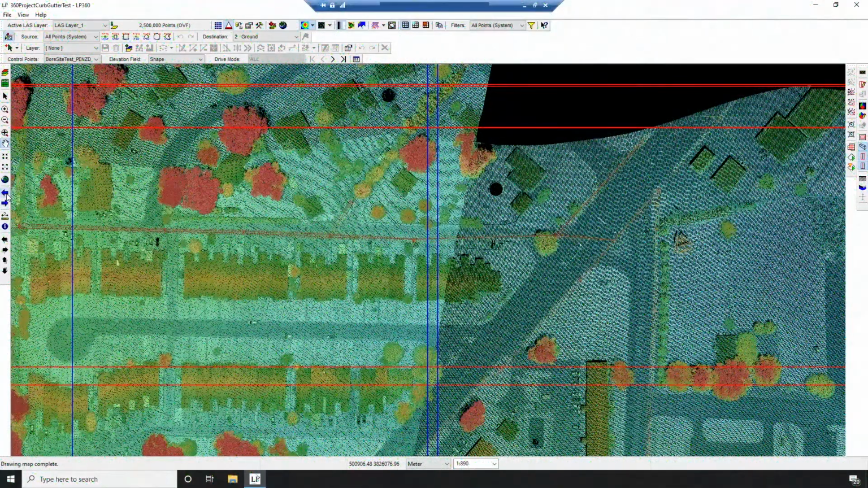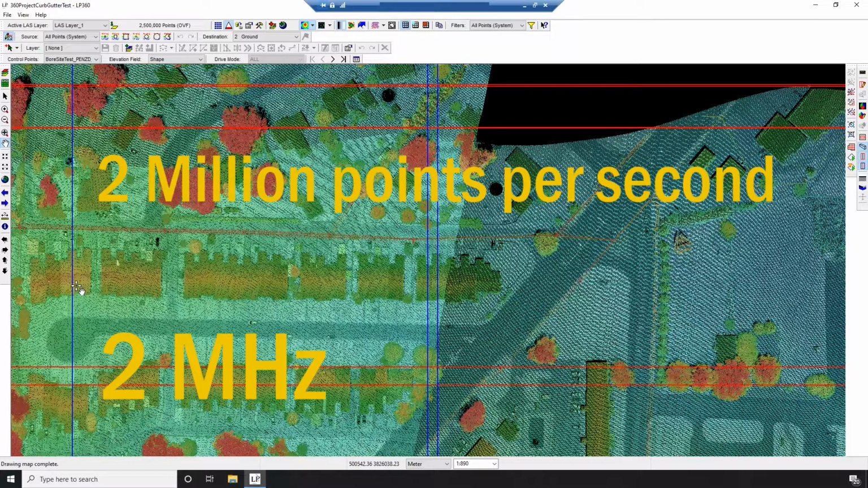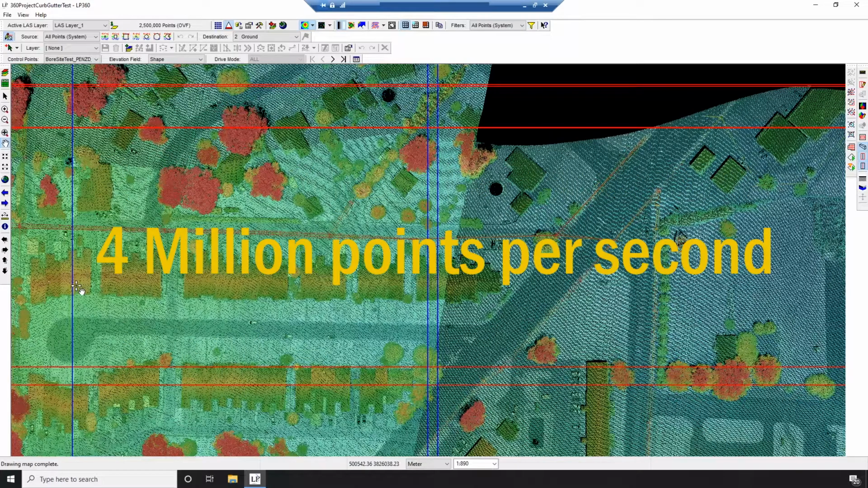Now let's look at this particular data set. This was flown, I believe, at 60 points per meter. And again, with our T2000 sensors together in the G2 sled, each sensor is a 2 megahertz system, or 2 million points per second. When we pair those two together, we are looking at 4 million points per second.